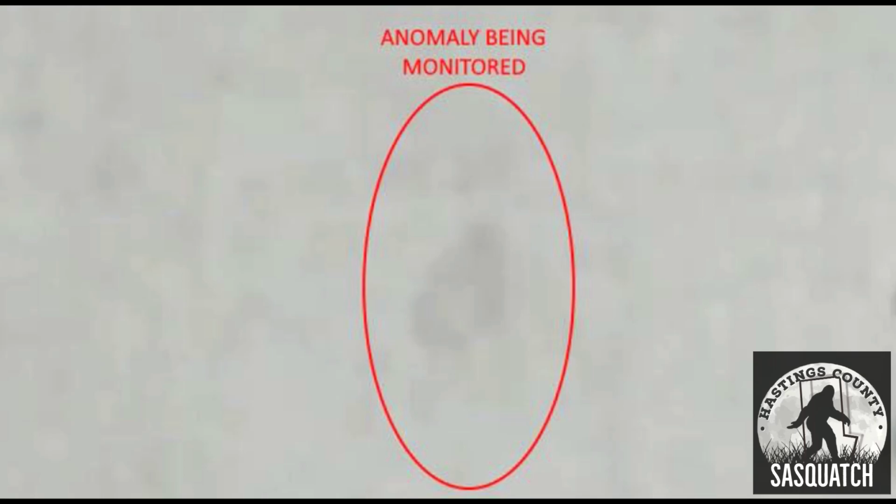What's this coming up here? And what we got here, from where we were getting the eye shine, when I switched over to the forward-looking infrared, which is the heat sensing camera, we're getting this sort of anomaly here. It almost looks like shoulders and a head, and it's tucked in by a tree. Now, that's basically the same area where the eye shine was coming from in the last portion there.